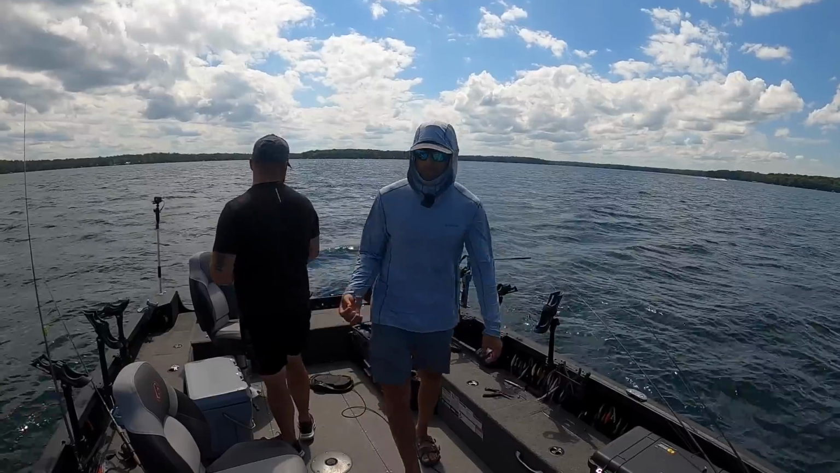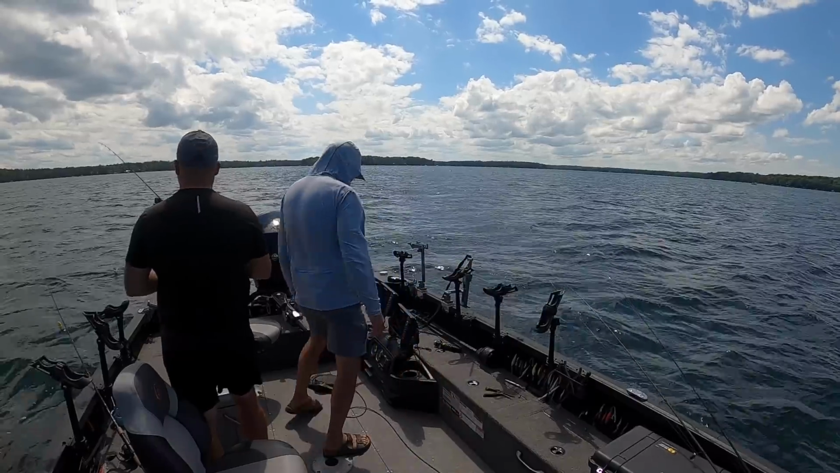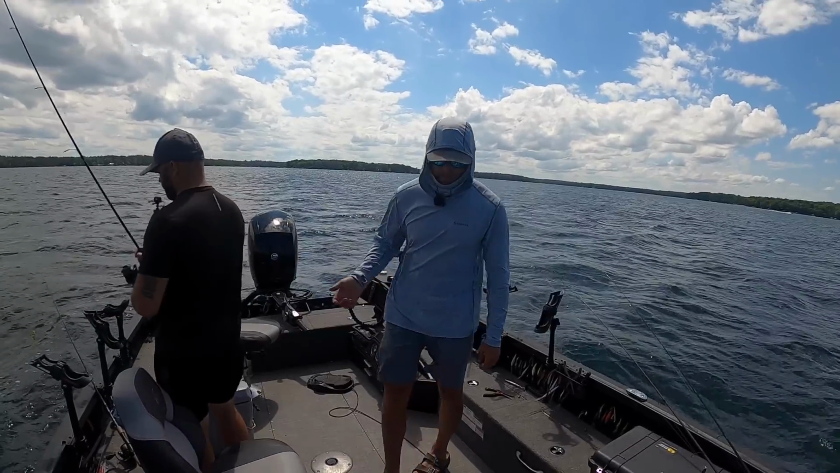So what we're doing is we're coming into these areas and we're looking at the side imaging. And when we start seeing screenshots that look like this, where you've got a couple fish off the side, what we're quickly doing is taking the Mega Live and flipping it around and saying, okay, those fish are 35 feet right there, and we're seeing screenshots that look just like this. And then we're putting all of our baits right on them, being so specific with that, and how far out those fish are, how far off the bottom.